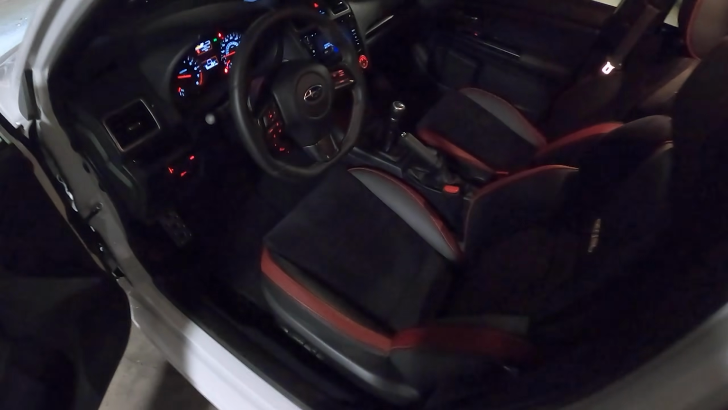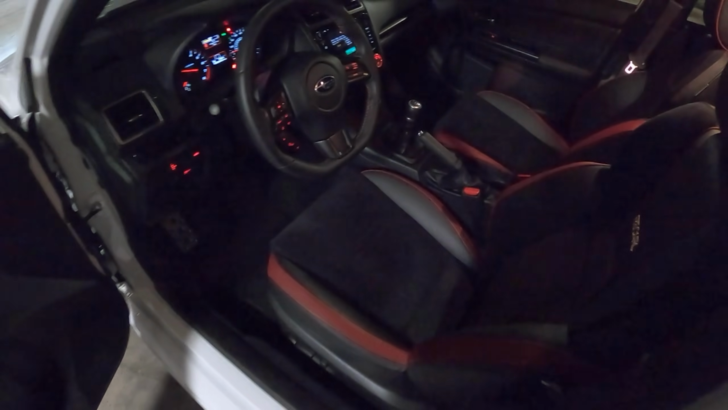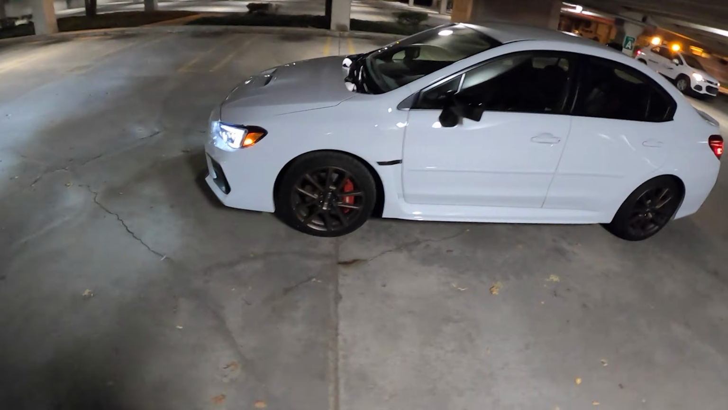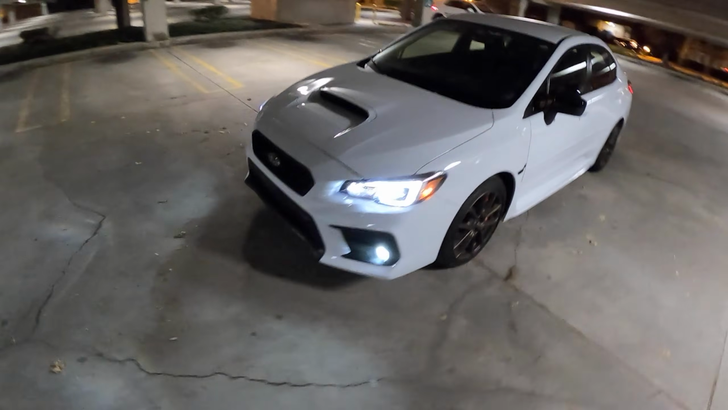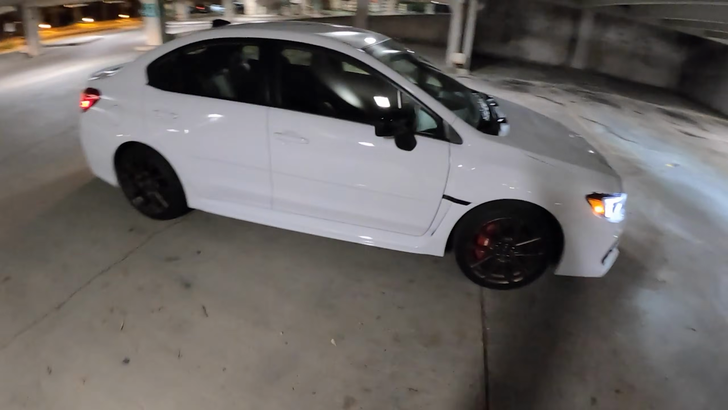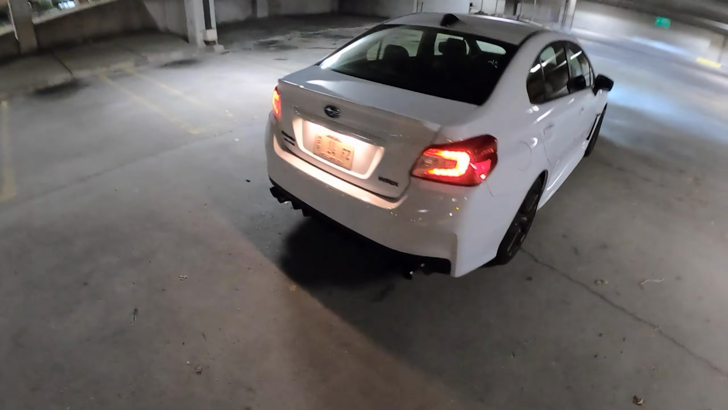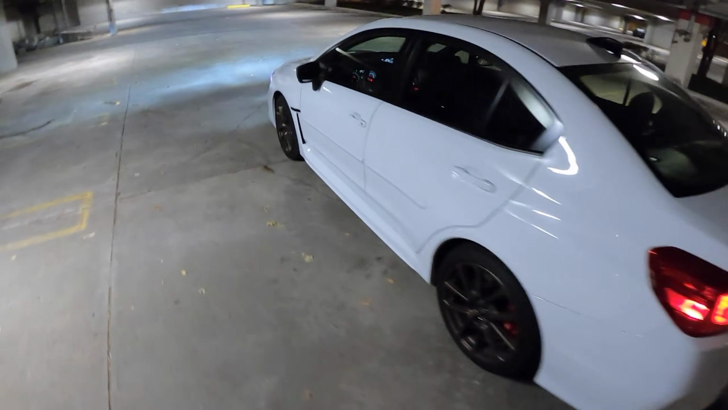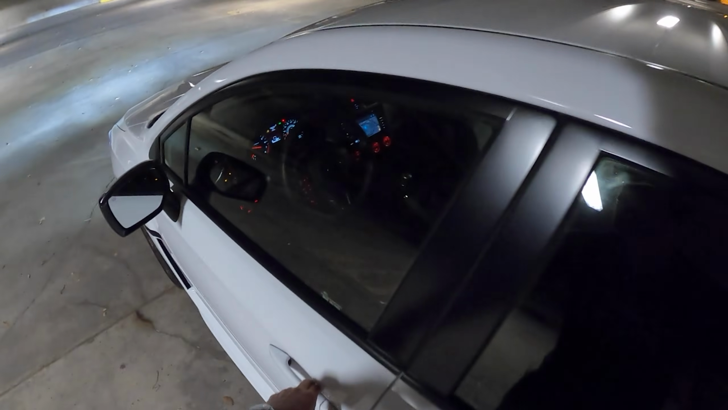Alright guys, this is my last night in the 2020 WRX Series.White, and I figured I'd take you for a night drive. Pretty awesome car. I have really enjoyed driving this thing this week. It's a fun driver's car, really enjoyable for the price point, and just a nice all-rounder.